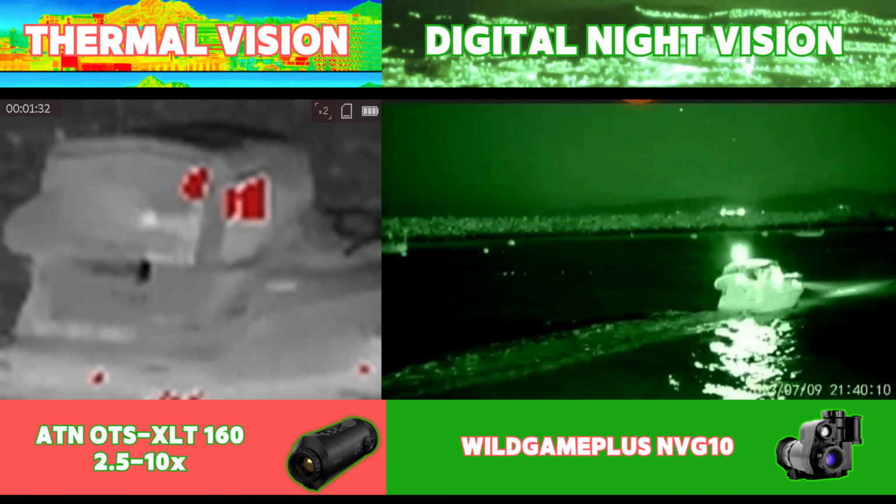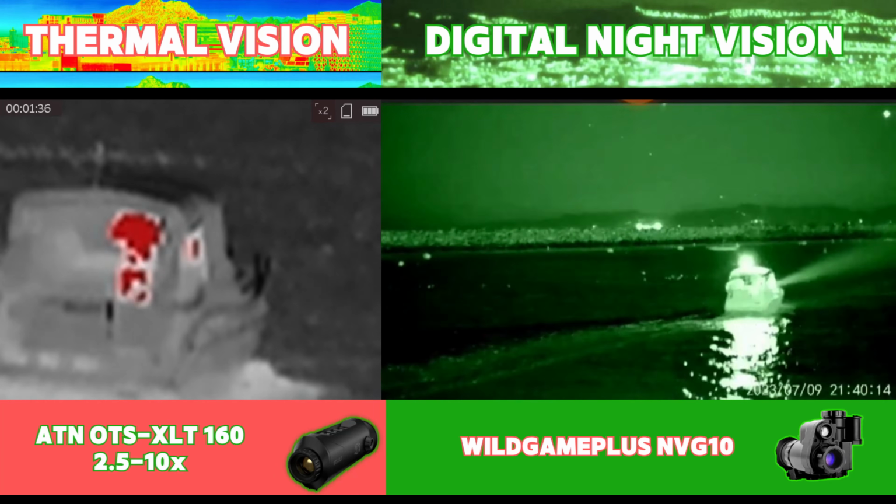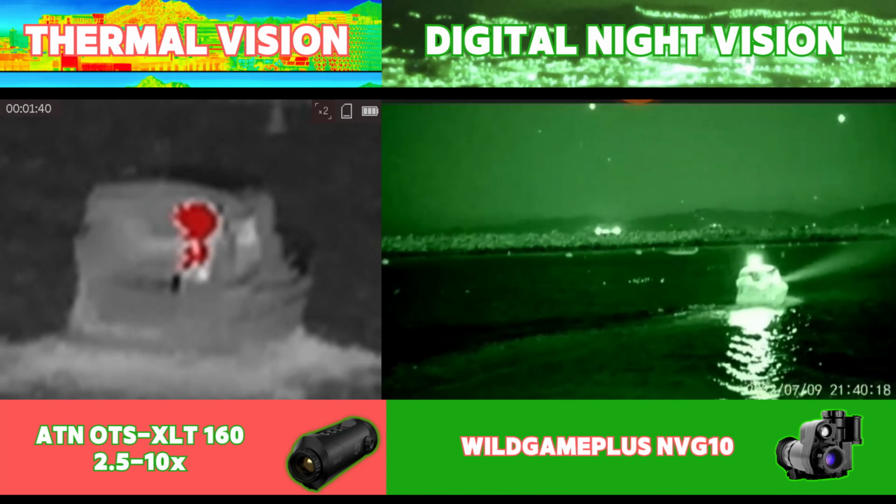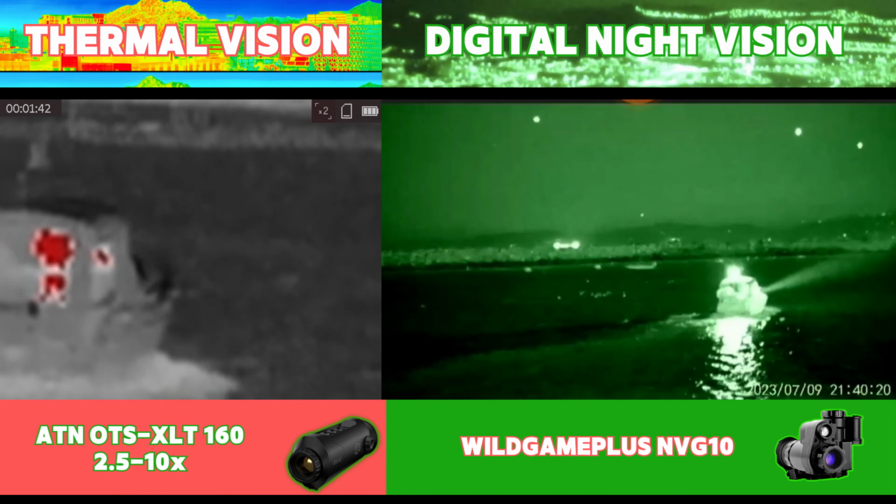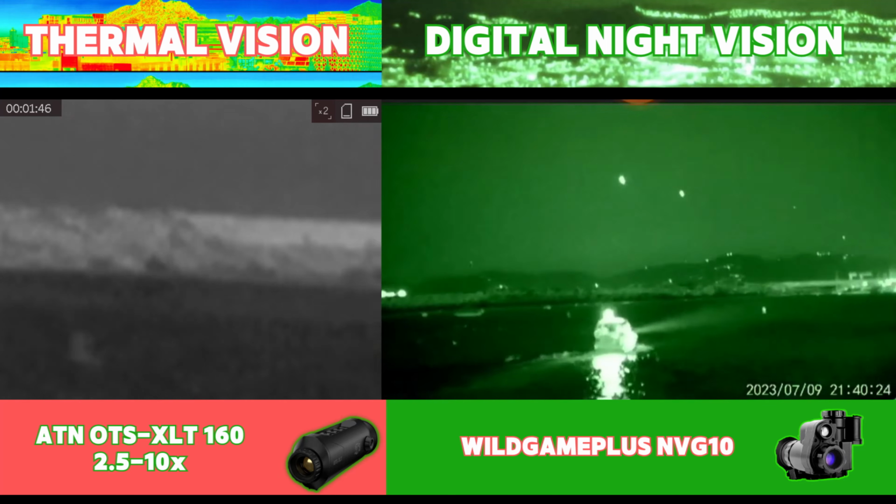Another thing to keep in mind here is that this is an entry-level thermal setup, and if you're going to jump up to something like a 320 or even a 640 pixel sensor size, the detection ranges would be significantly further and could even reach a distance up to several thousand meters on some of ATN's more advanced products.